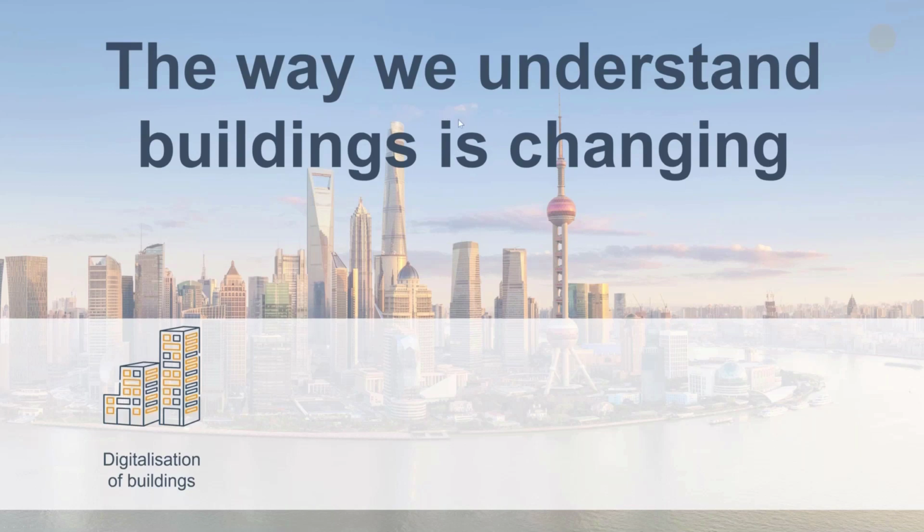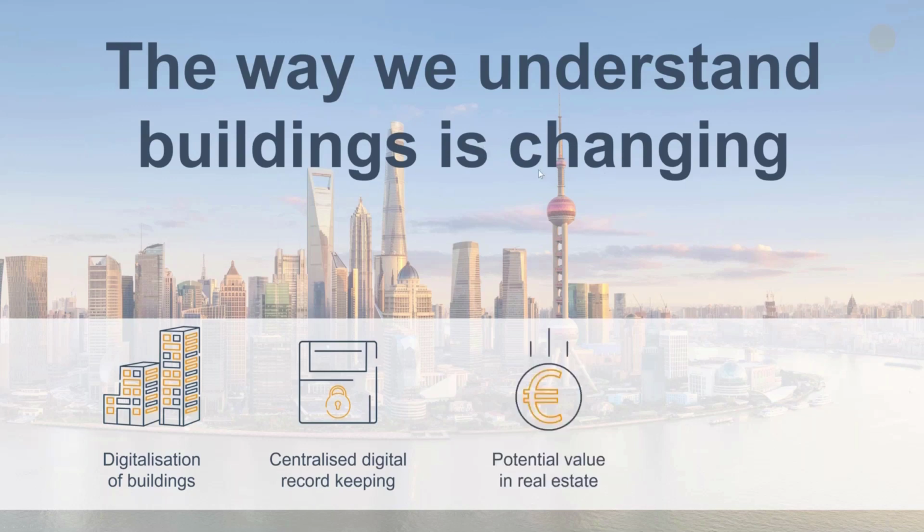So what changes do we really see? First of all, we see the real need of digitization of buildings and the need for digital record keeping, maximizing the value from real estate, and of course, accuracy, speed, and reliability. These are the four things that could change the way we understand buildings.